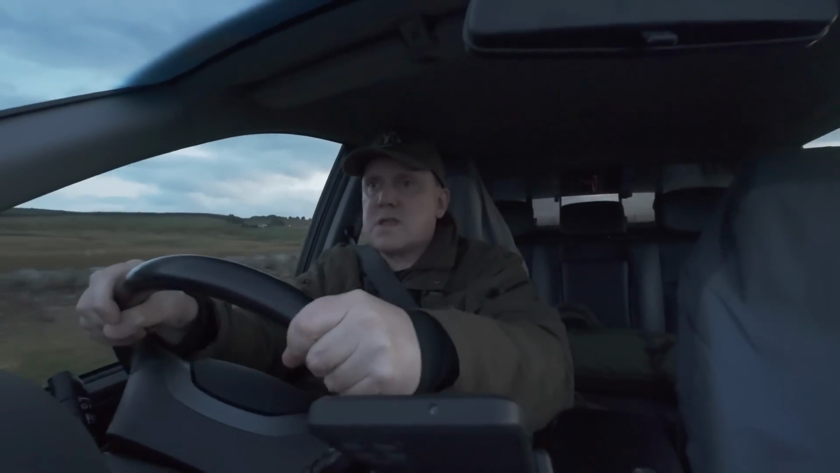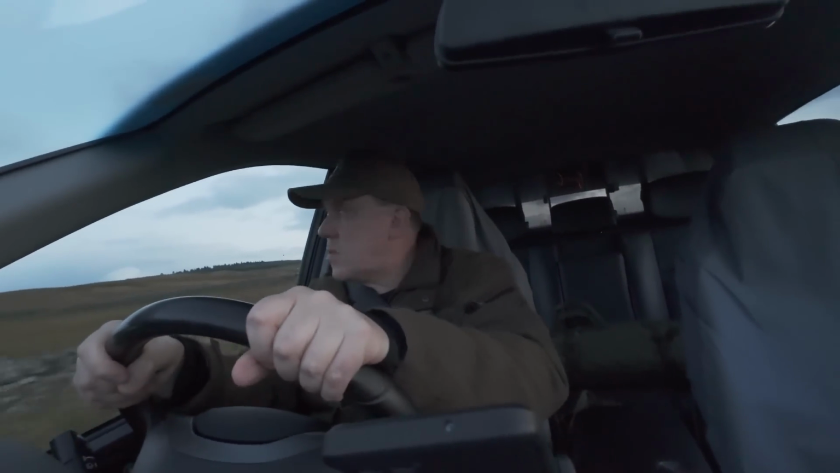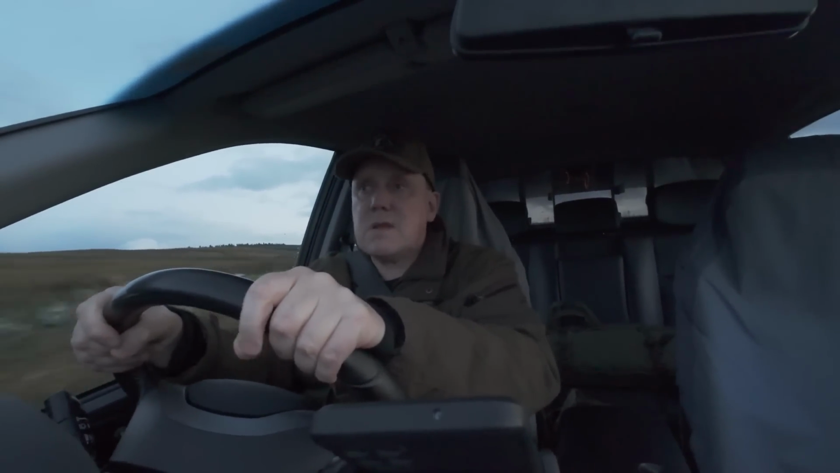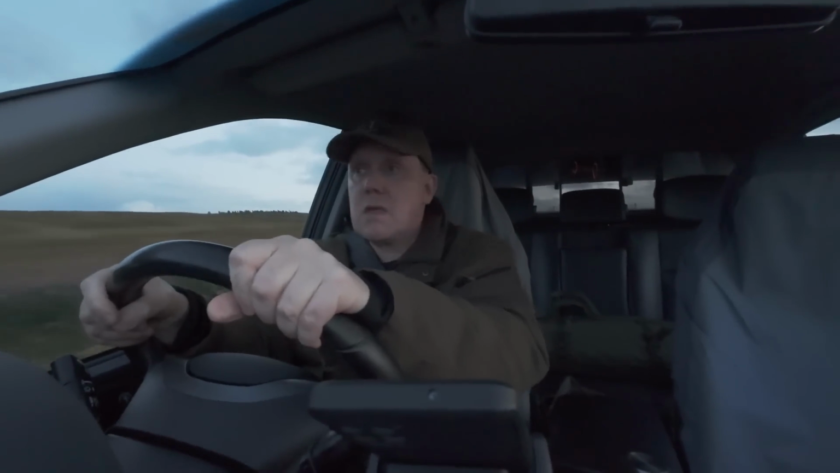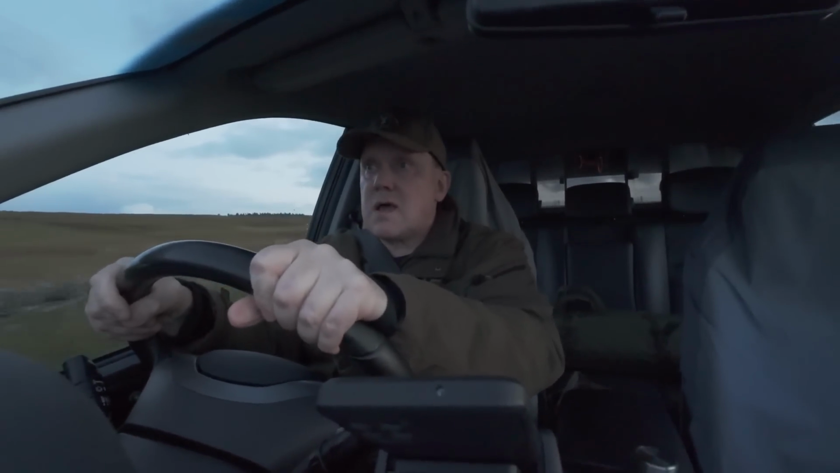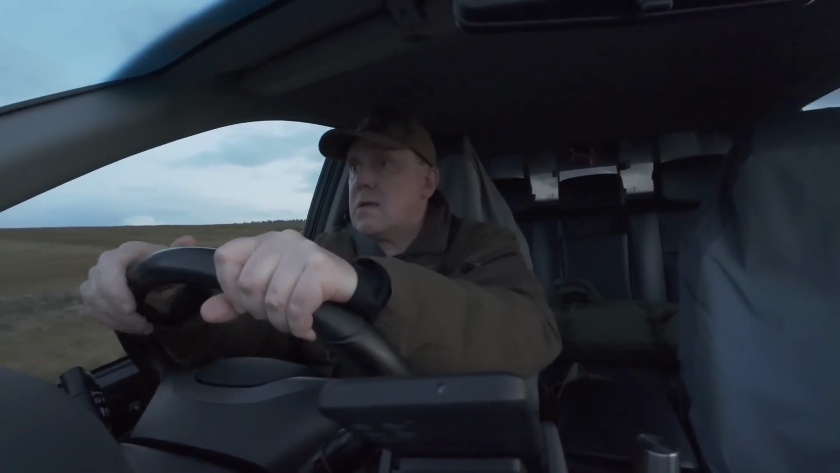Right, we're coming up to our first destination, and the weather's not too bad at the minute, so fingers crossed. I don't think we've got much daylight left, so I'll have to get sorted out as quick as I can.